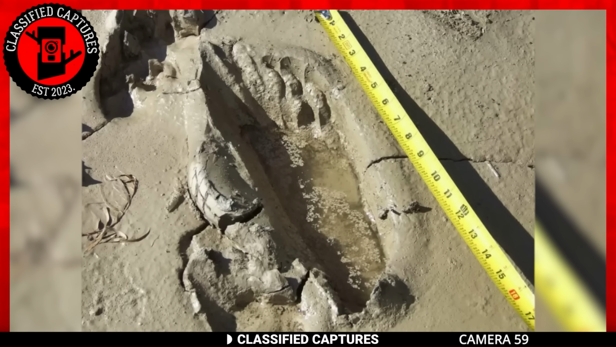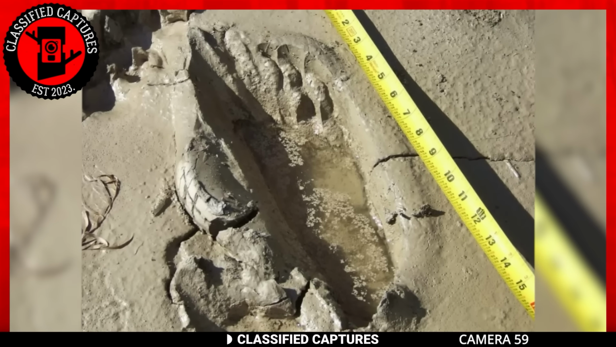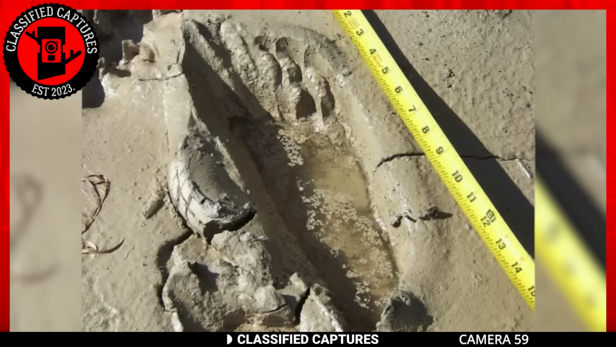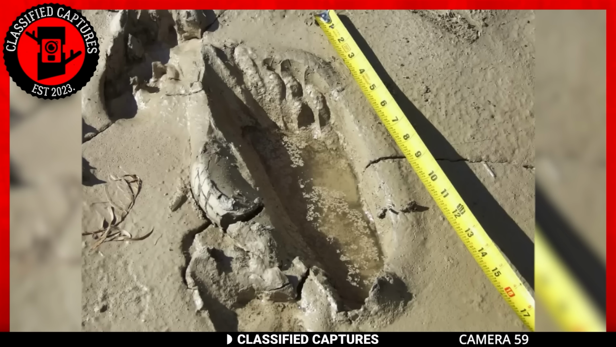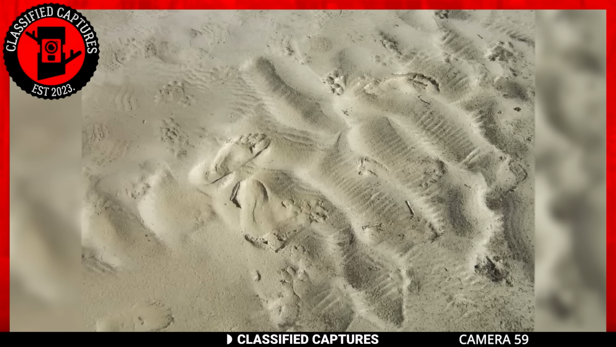The person who stumbled upon this massive footprint discovered several others nearby. This was preserved because of the mud at the riverbank. It's said that the authorities tried to get rid of the evidence but couldn't get it all. If that's true, then I wonder what else they are hiding from us.